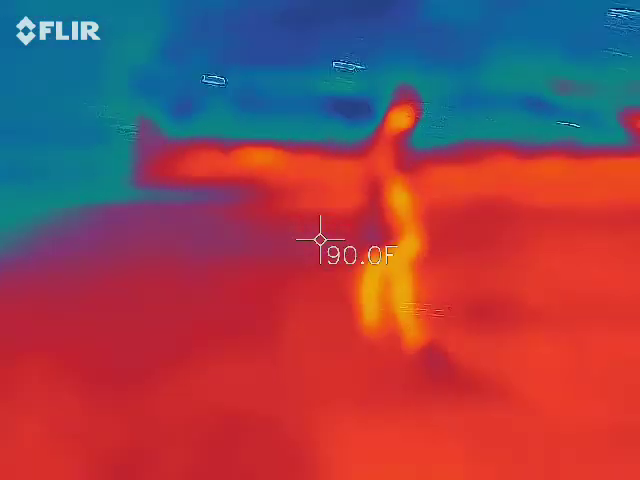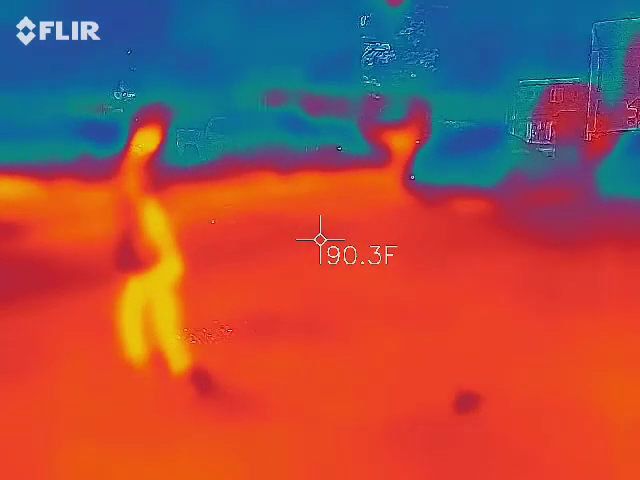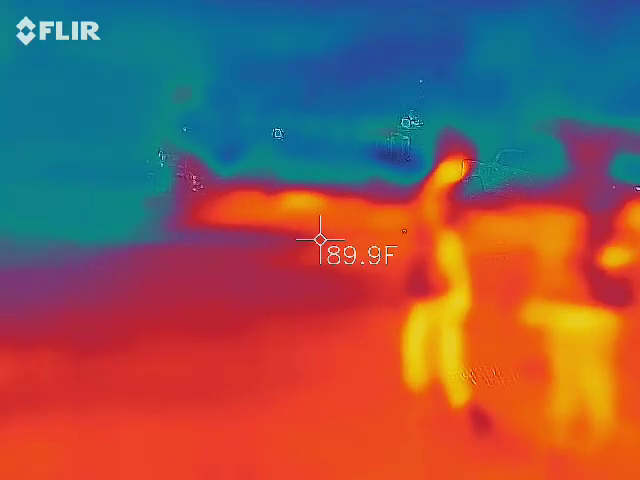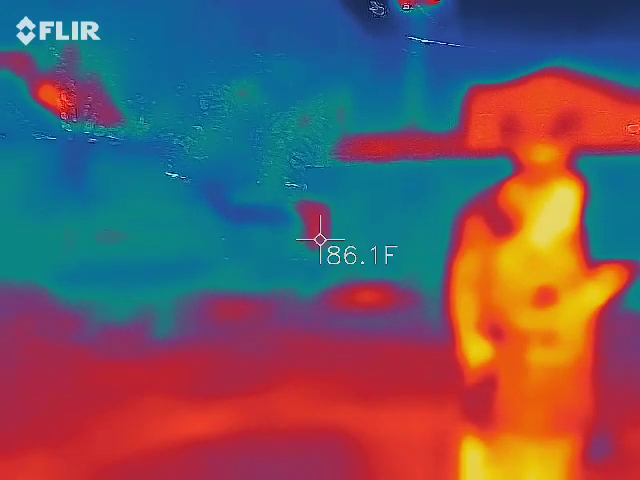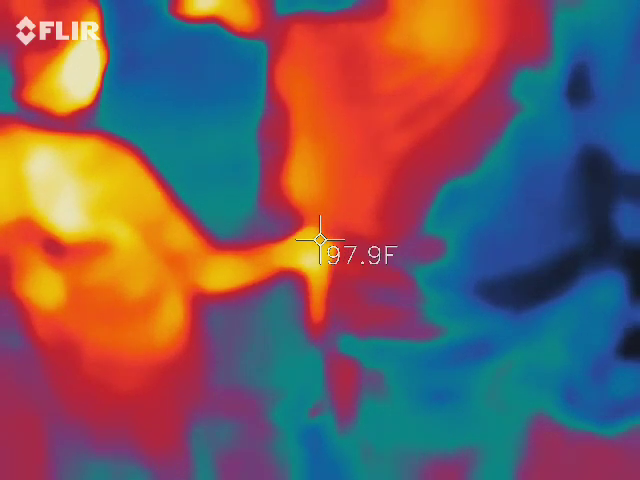There's a sniper right on Hannah. Right there. You should never be standing by someone. She said she's very active. You see how I'm catching those words?